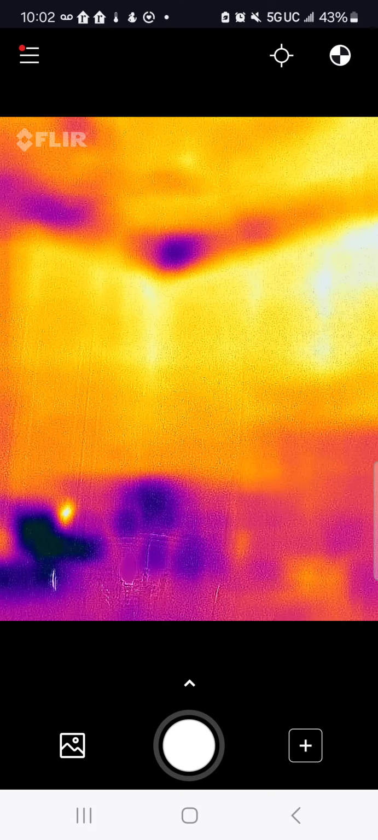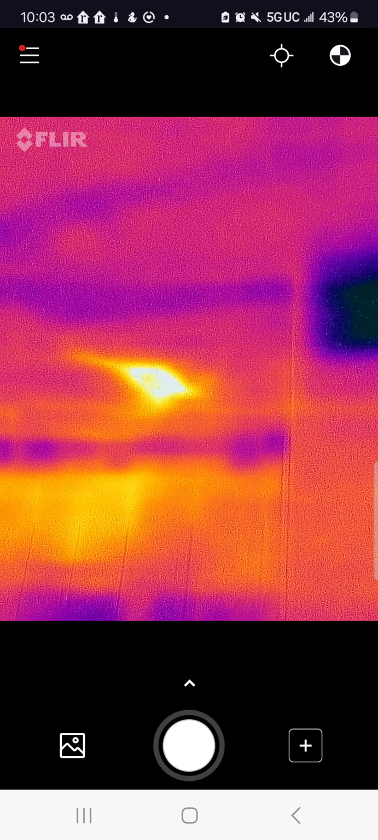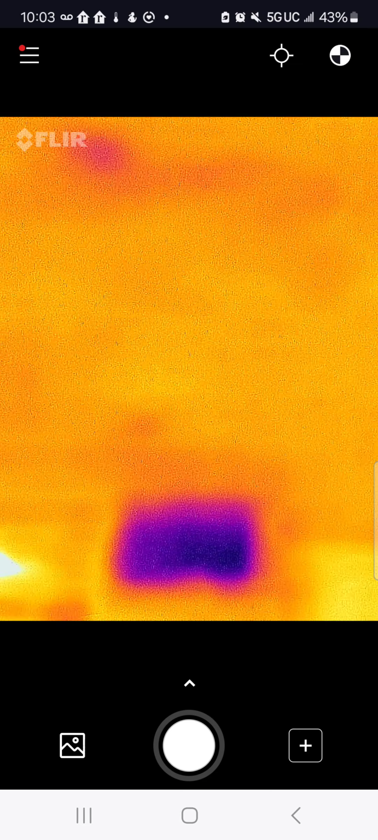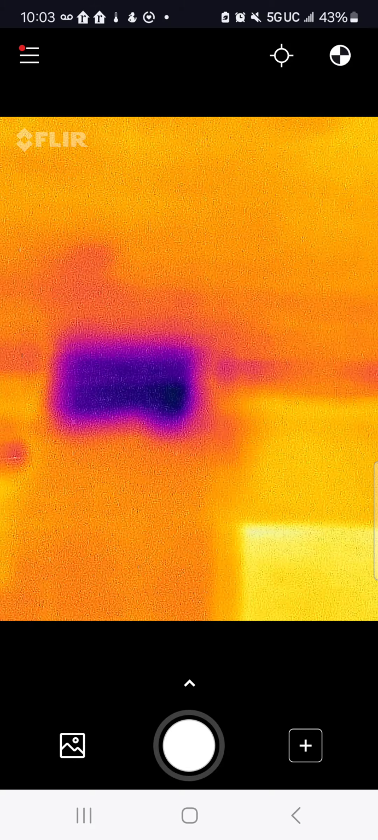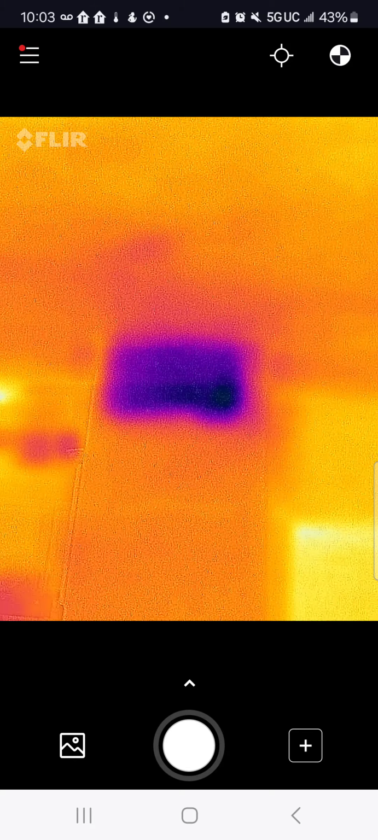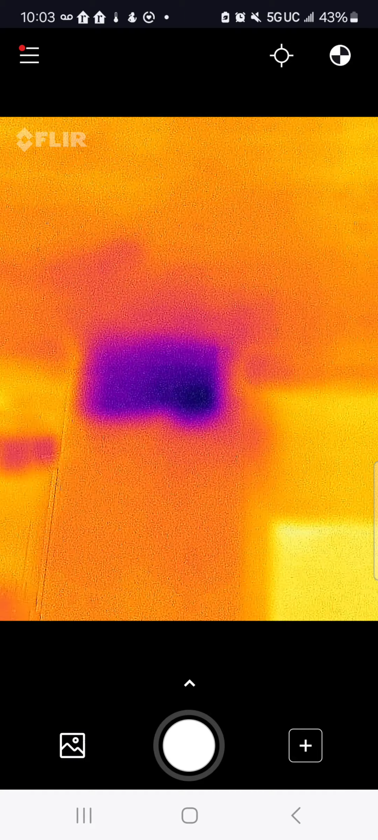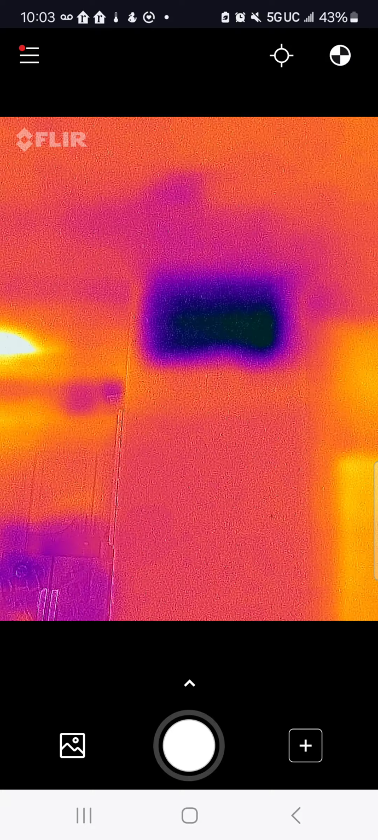So I want to go to the ceiling as well. Now the ceiling, I would say that I already corrected. So look at that spot there. It's blue or purple. There's no insulation in that area whatsoever. So if I want to get something done, this needs to be done.